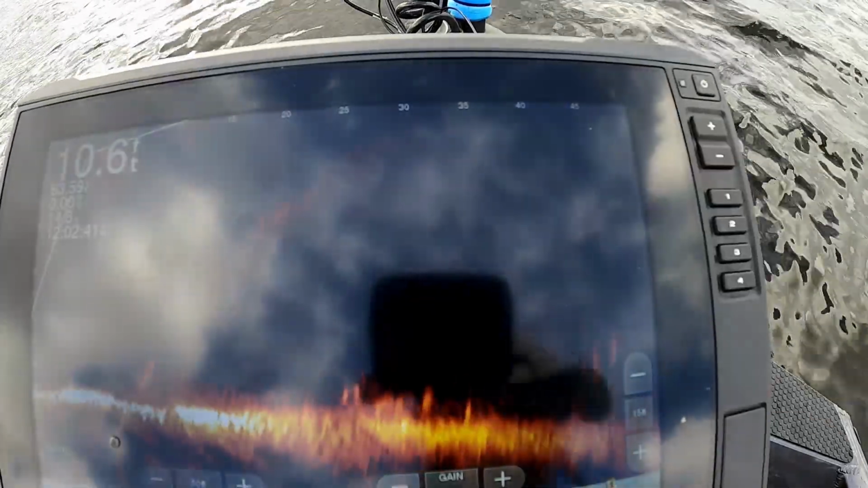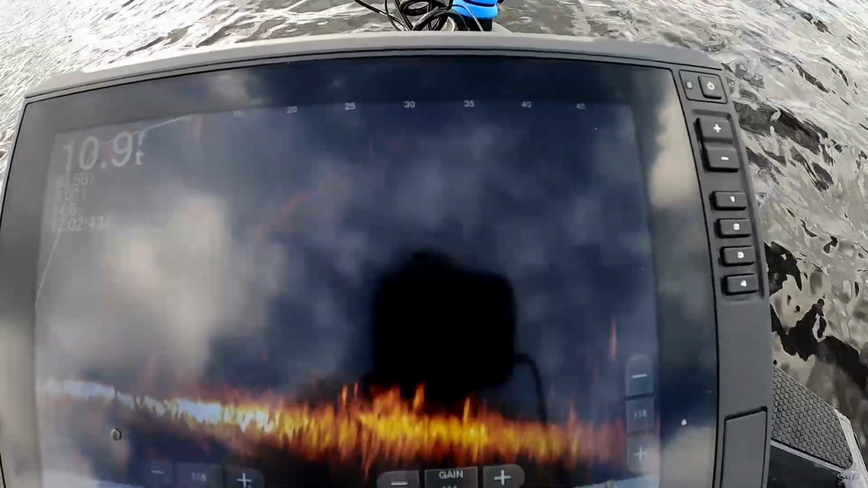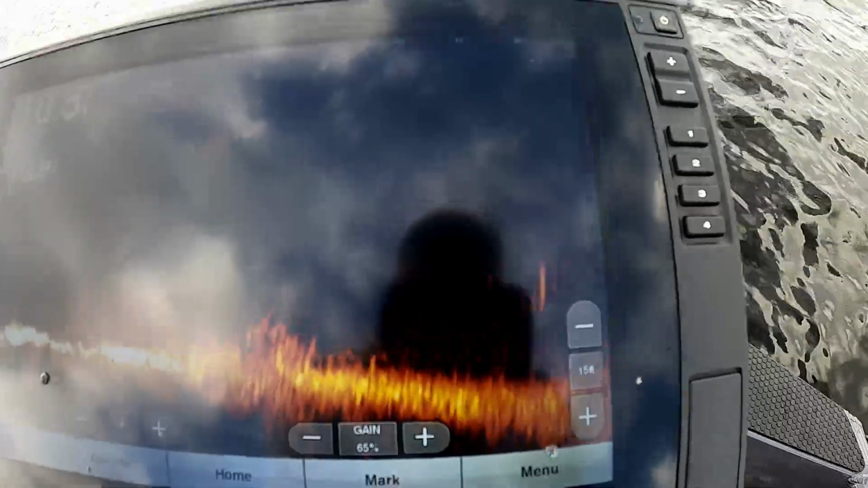So you can barely see them on the screen. See if I can get an angle where you can see. Stand up here over. See them out here, guys? Those fish are 45 feet away, 10 feet of water. That's what I'm trying to catch now.